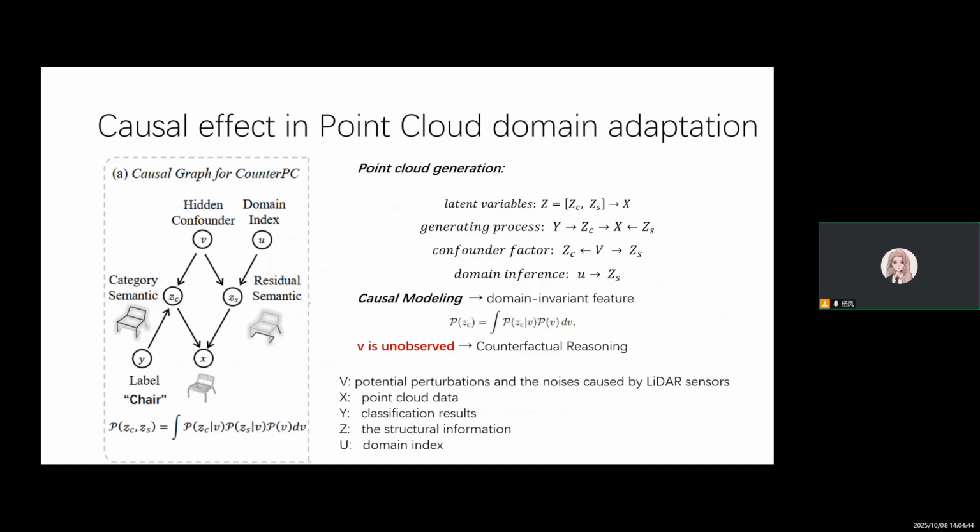In our causal graph, the raw point cloud input X is generated from a set of latent variables: ZC, category-relevant semantics, residual geometric variation V, and unobserved confounders U, such as sensor noise and occlusions, along with the domain index. Our goal is to learn a model that captures what the prediction would be if the structural semantics were fixed across domains, thereby intervening on domain-specific biases. This perspective allows us to go beyond domain-level alignment and reason about feature-level interventions.